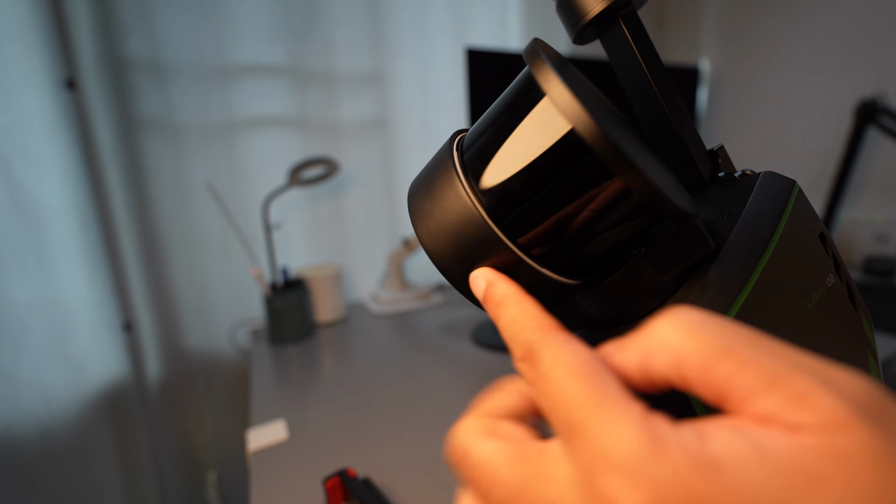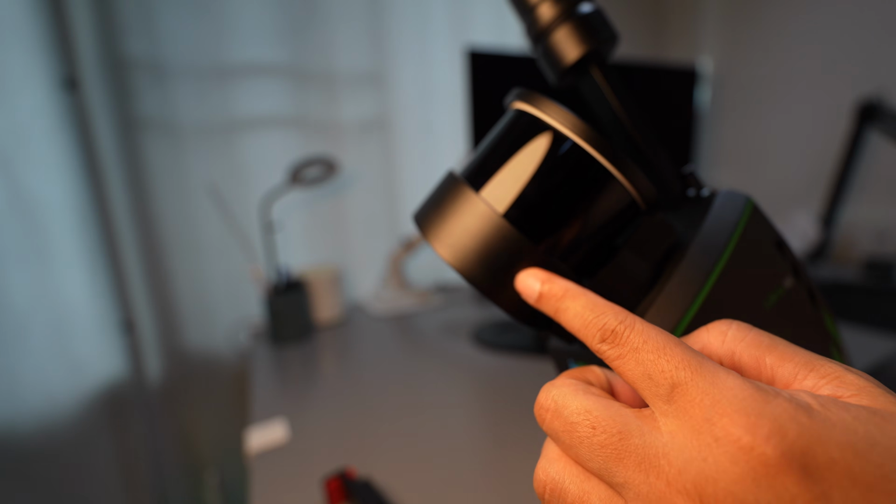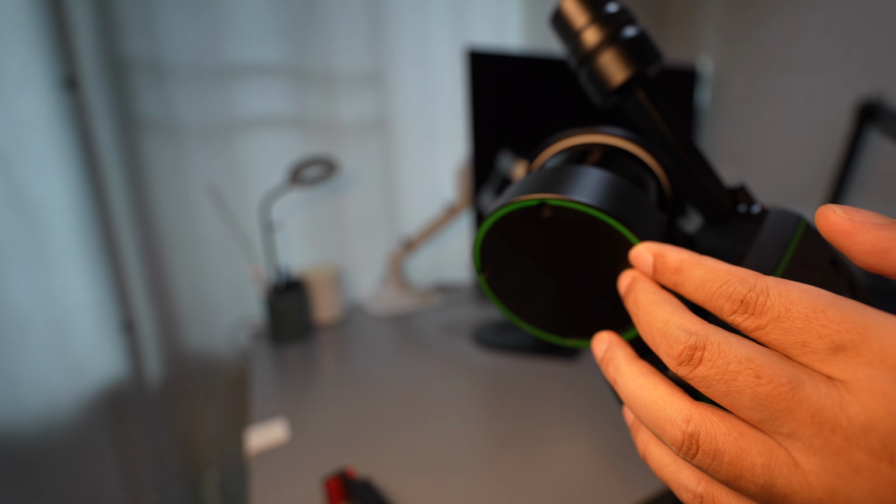Now let's move on to the most important feature on this scanner, the LiDAR sensor. This scanner is equipped with the Hesai XT32M, a top-of-the-line LiDAR sensor. It delivers a detection range of 300 meters and a scanning speed of 640,000 points per second.